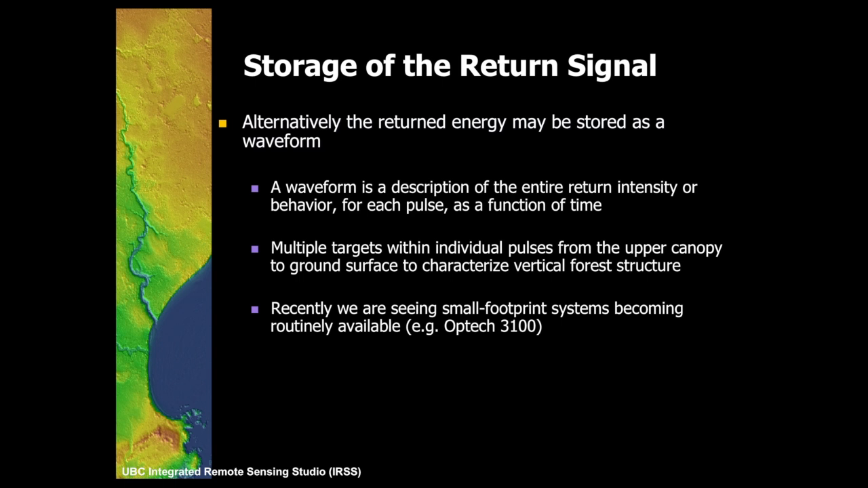The waveform, then, is actually the distribution of how that return is given, and from that we can tell different things happening within the profile as we come down. Different levels of information are returned that we can record. And ultimately, a full waveform system should be able to give us that whole movement if we're passing through a forestry canopy.